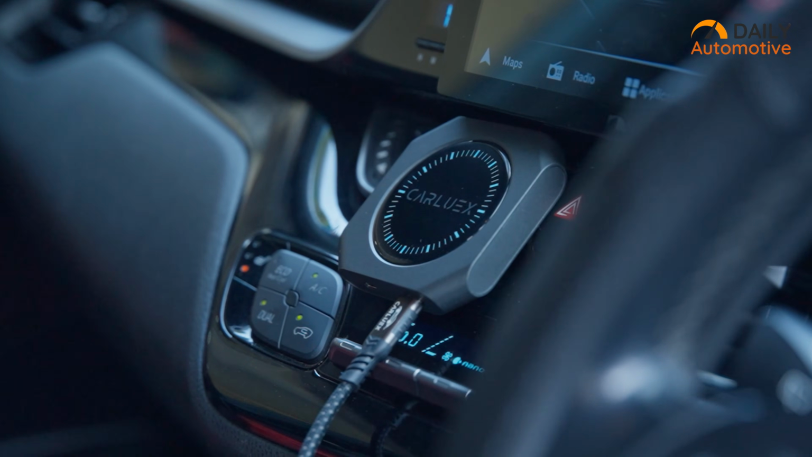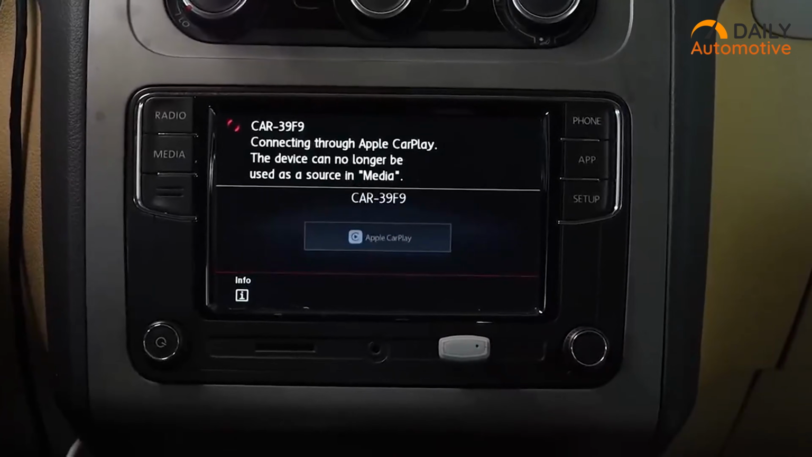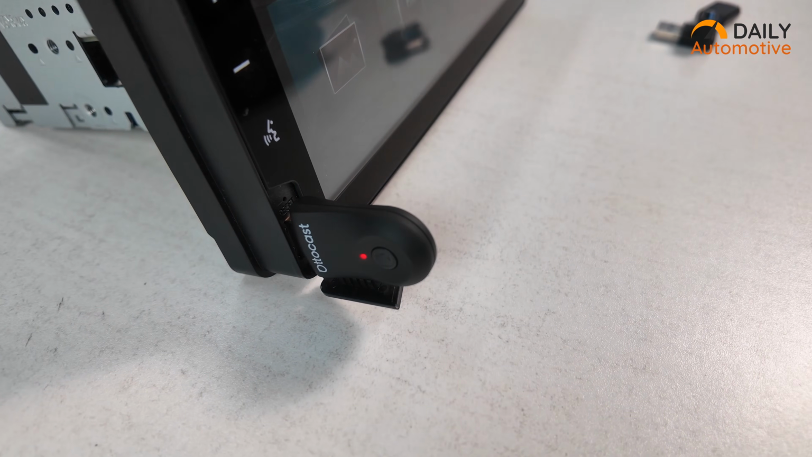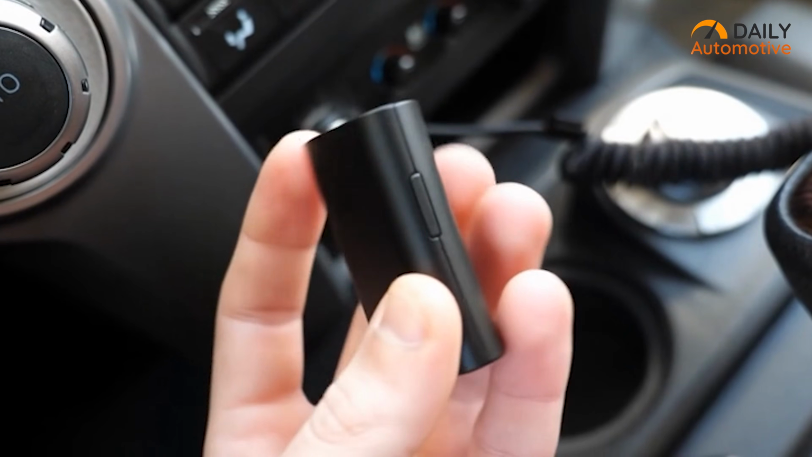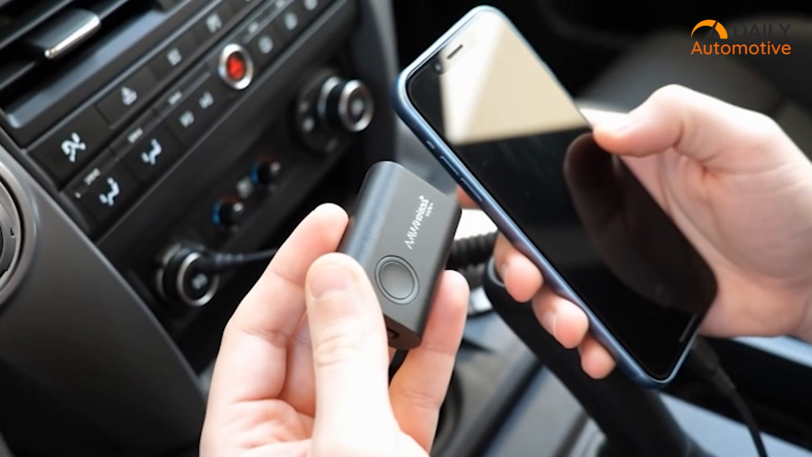When you plug in a wireless CarPlay adapter, you don't really think about what it's doing in the background. It just sits there, powered on, handling data, generating heat, and trying to stay stable at the same time. And depending on the design, some adapters handle that better than others. And believe it or not, one of the biggest reasons wireless CarPlay adapters fail long-term isn't software, it's heat.